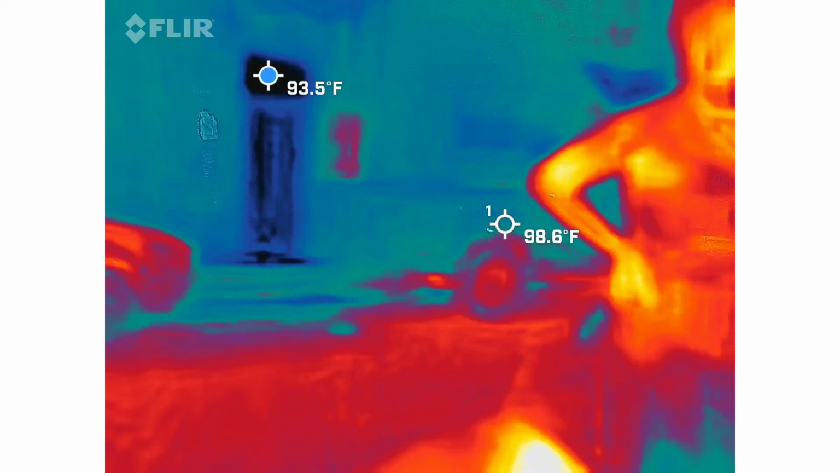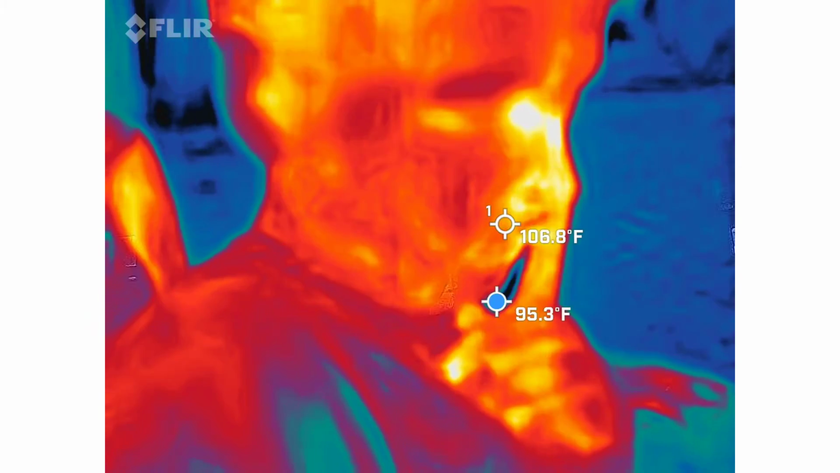So basically, it's like a dictionary, okay? And what's going to happen is words are going to come up. A lot of them won't mean anything, but you might get something.